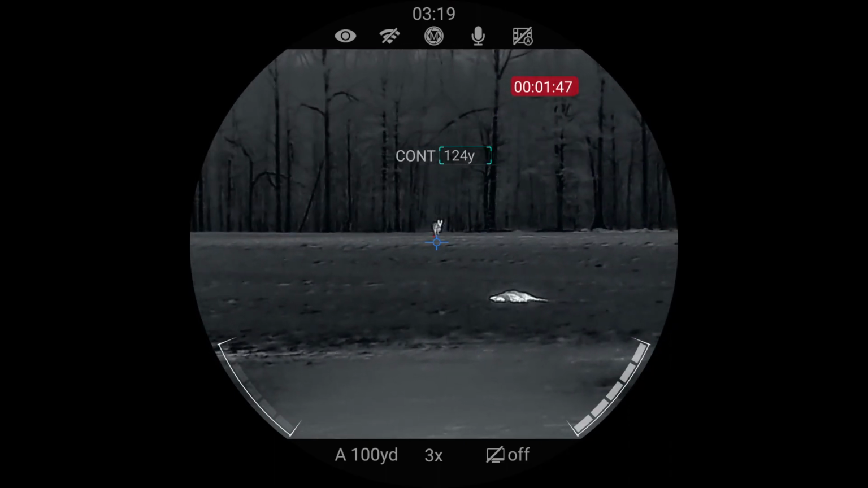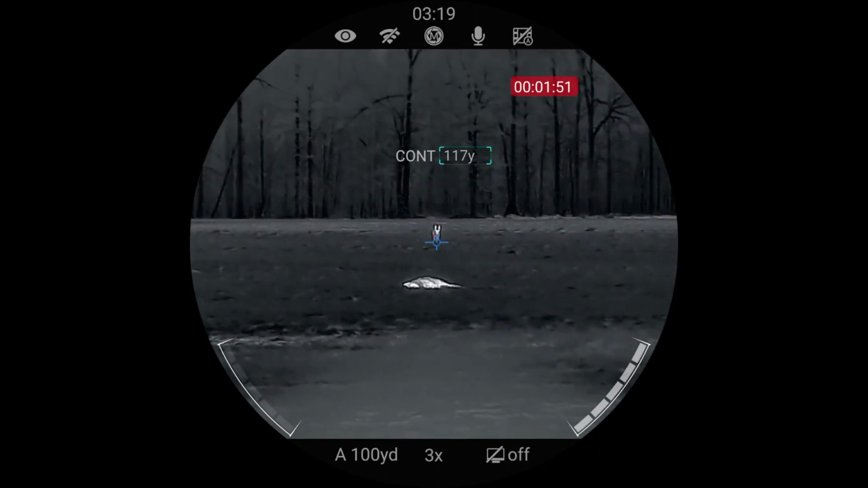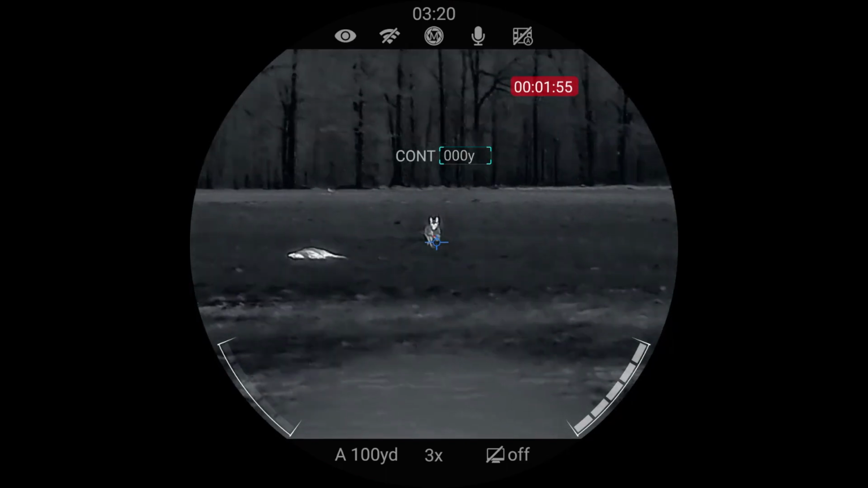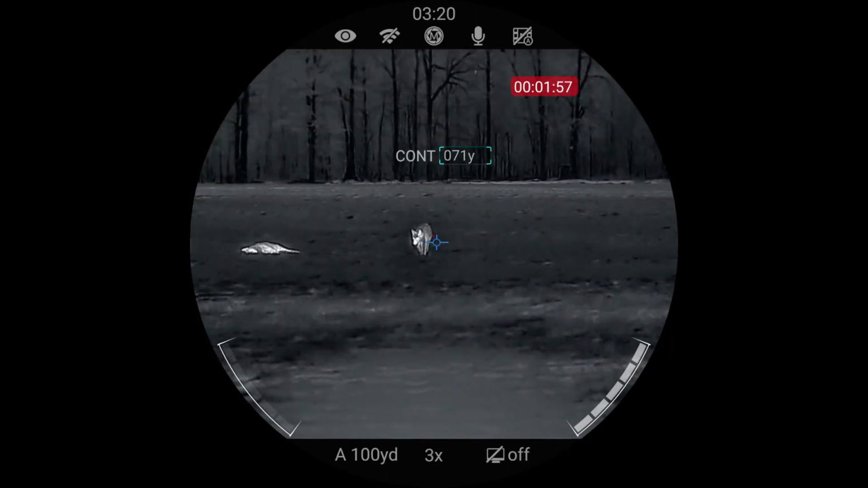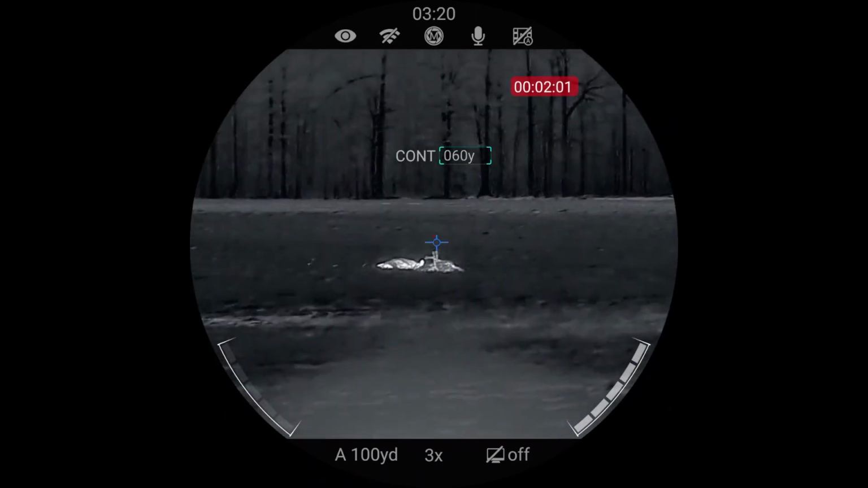As soon as we stop him, shoot. So he's heading straight for this dog that's already down. JR gives him a little lip squeak right here, and we both shot him.